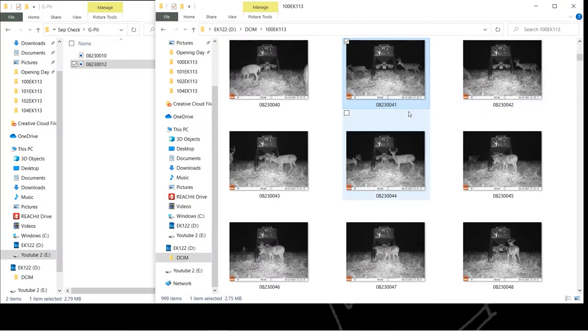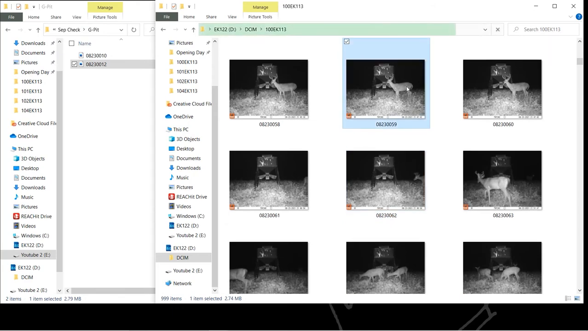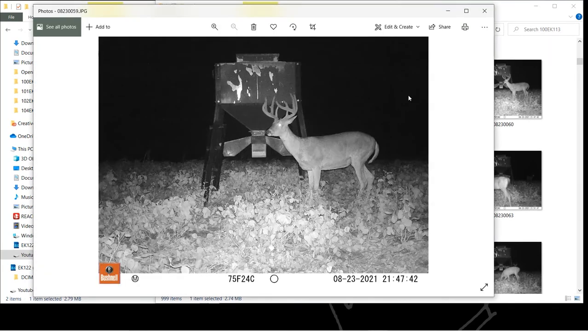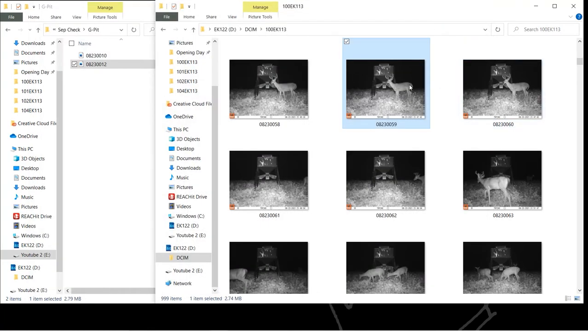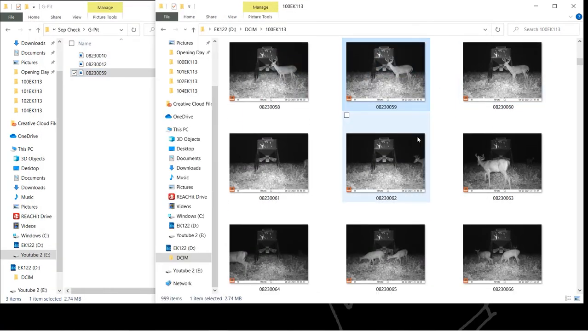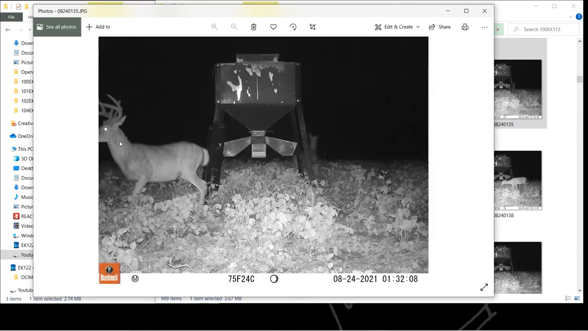Oh, let's look for a better picture of him. Assume that's him. Looks like a nice buck. Like I said, again, at least a 4-year-old, I'd say, without looking at him better. Okay, so this deer is super old. It's not a very good picture.